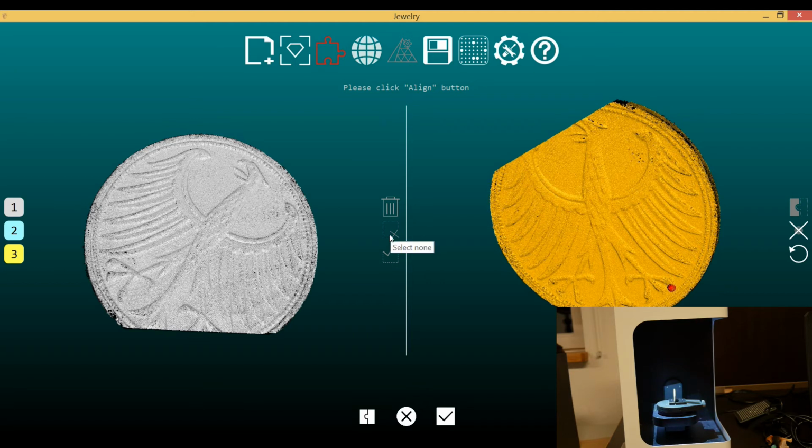So I can go here on the right side, undo point select, and the selected point will disappear. If I have selected more of them and they are wrong, I can go here and refresh and all of them will be gone.